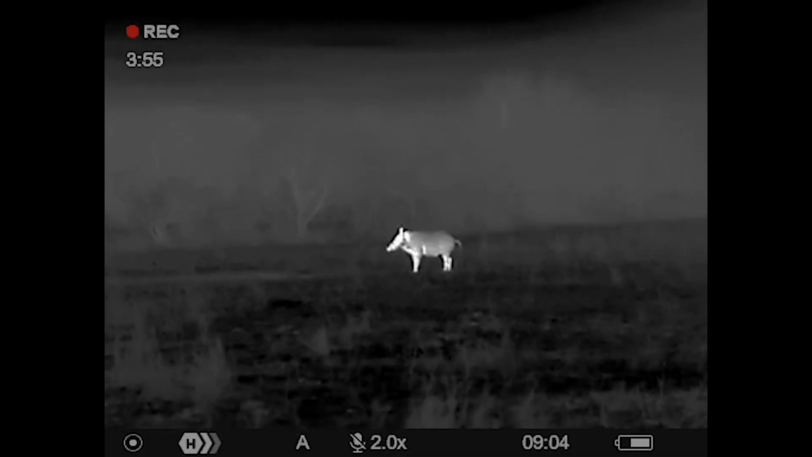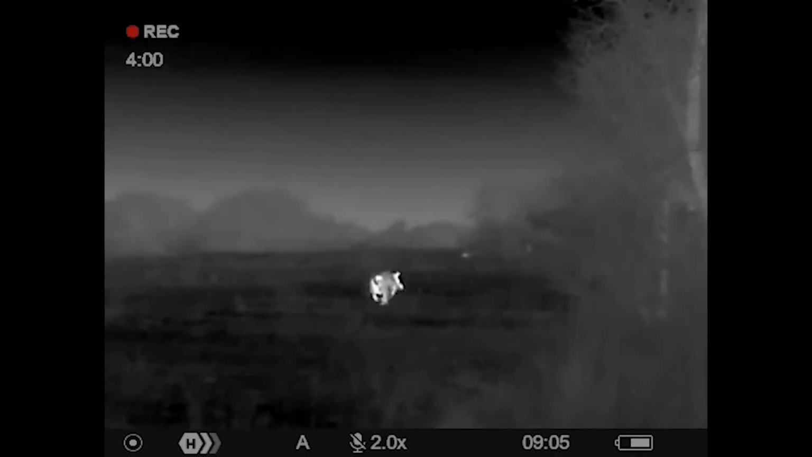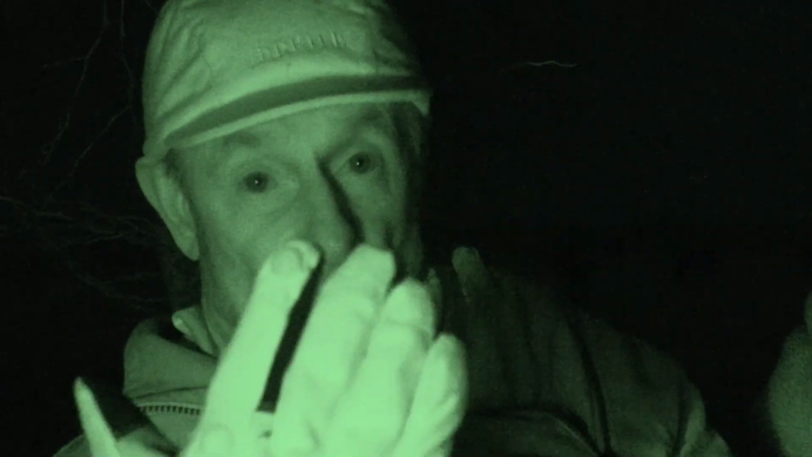The short and long of it is I got on it, and I was ready to pull the trigger. As soon as I pulled the trigger, the animal just turned towards us and ran away. So it's just purely bad luck. If I had pulled the trigger half a second earlier, I would have shot it. But just as I pulled the trigger, it actually just turned away.